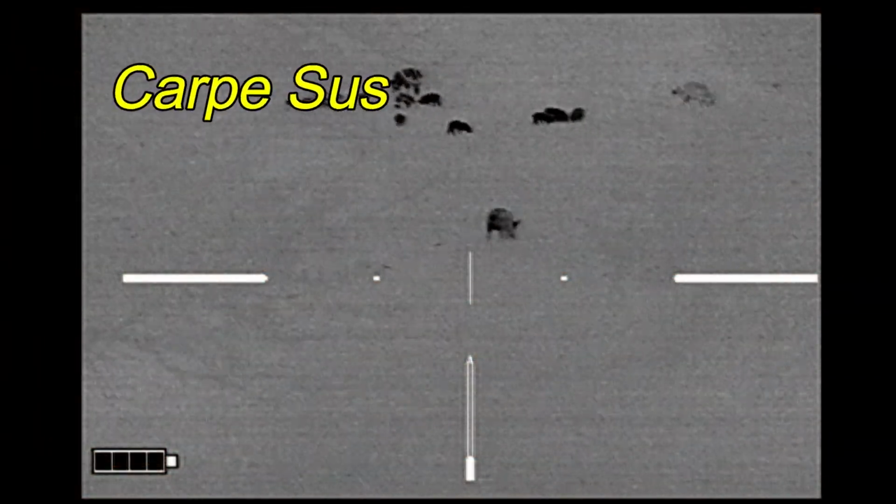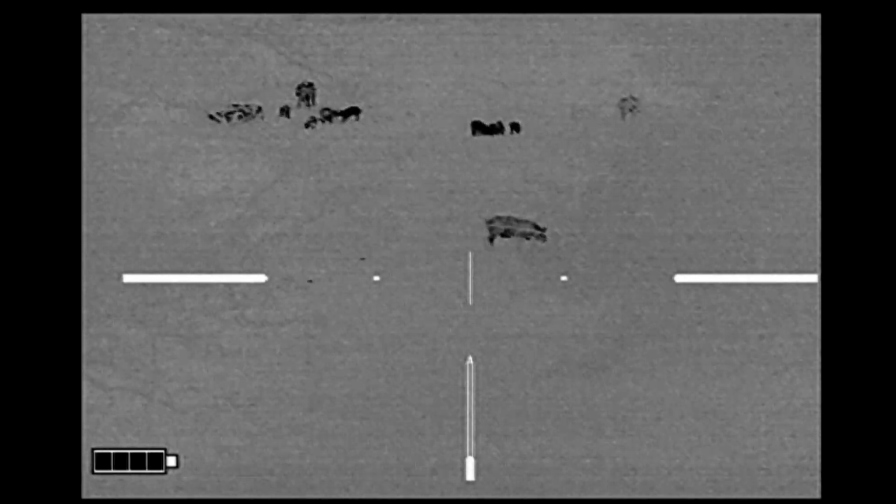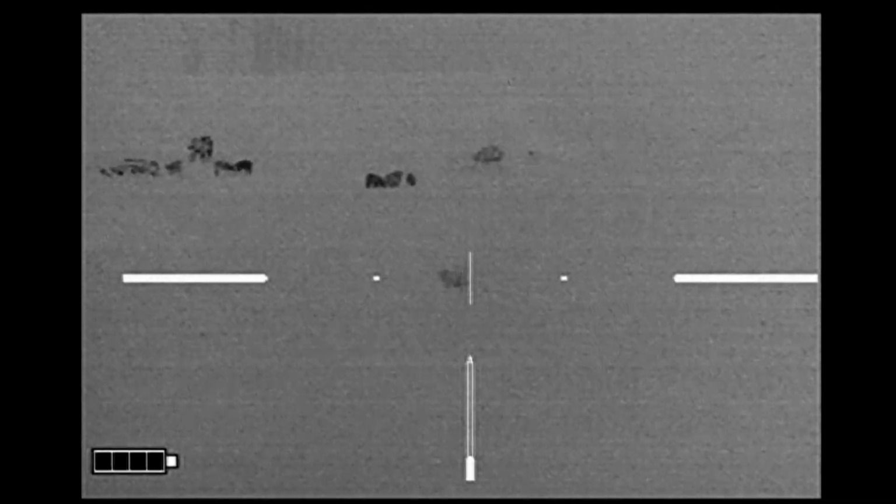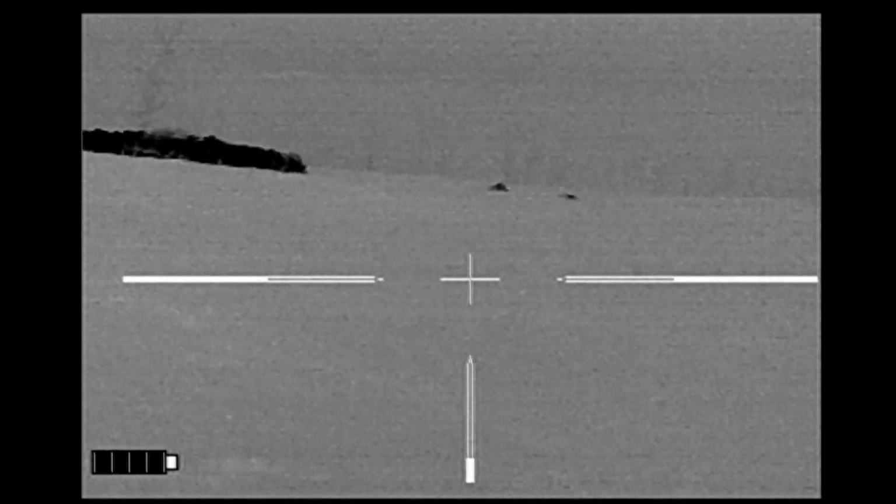Carpe Sus, hunting up in North Texas on a property that's been having some hog problems. The hogs have finally come in. It looks like a nice little sounder. I'm setting up on a ridge looking down into the valley. Where I need to be is right where that mother cow is with her calf.